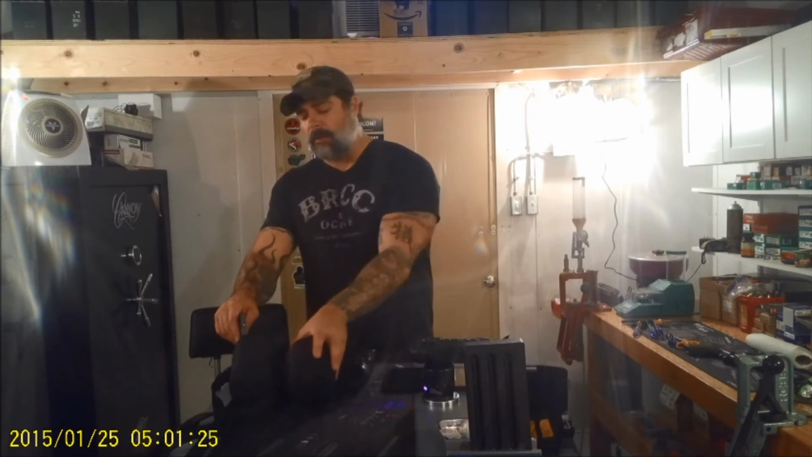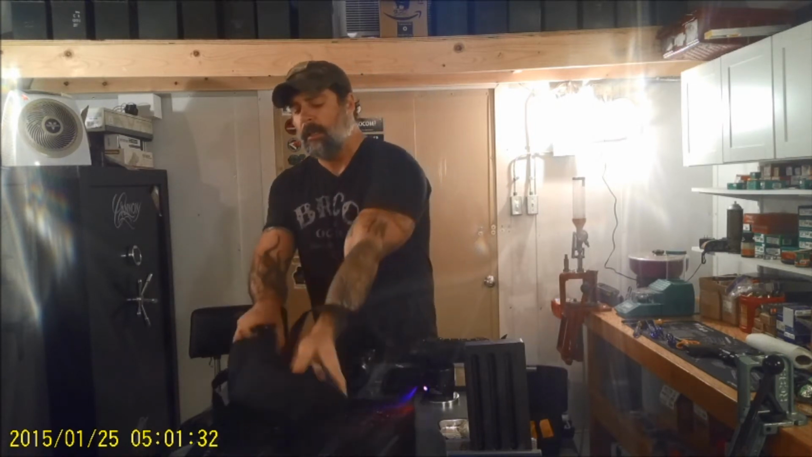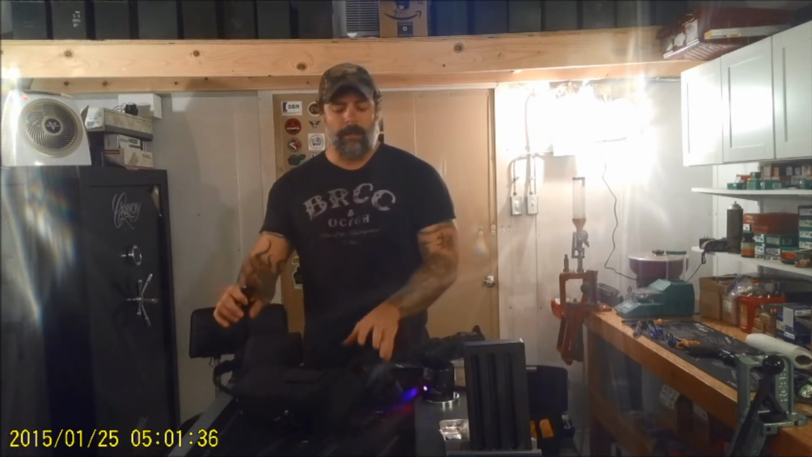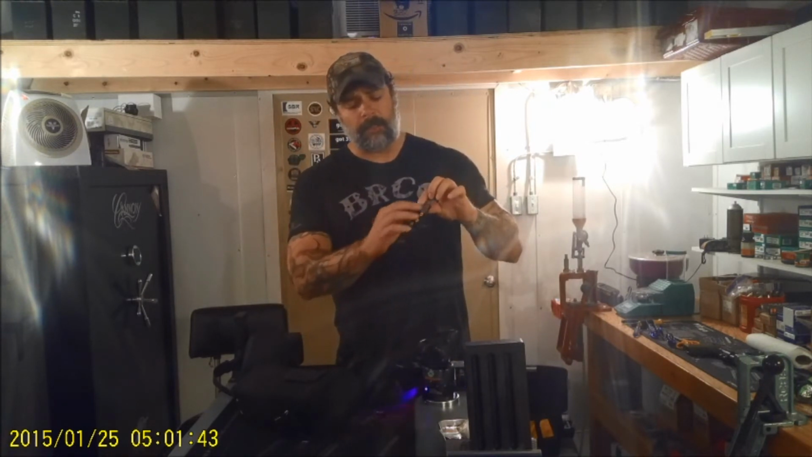They also come with these carrying cases. They're very practical. You can do the configuration. I got one here set up like a sling, and then I have one set up here like you would put it around your neck. And it's pretty good with the Night Owl, or the Night Owl itself anyways.